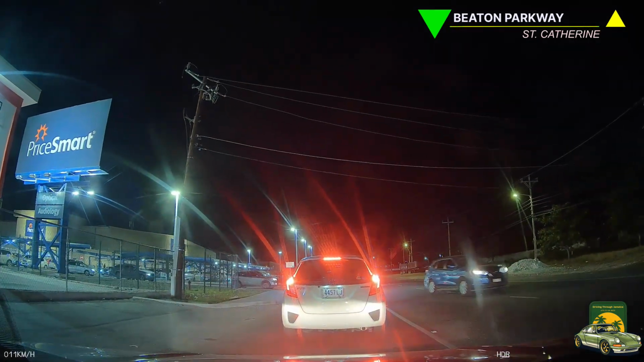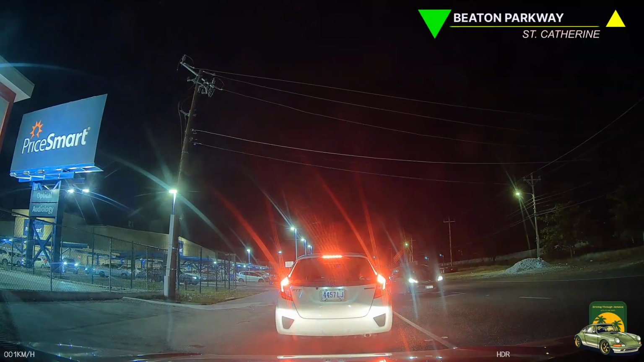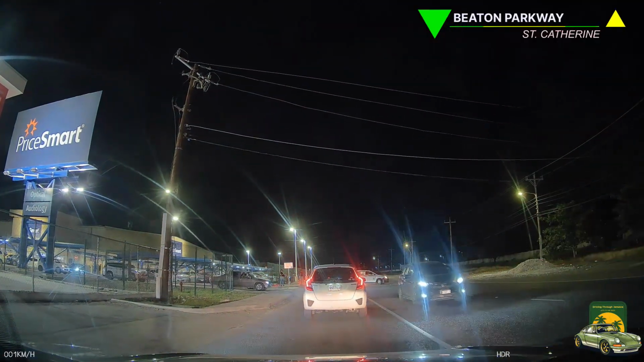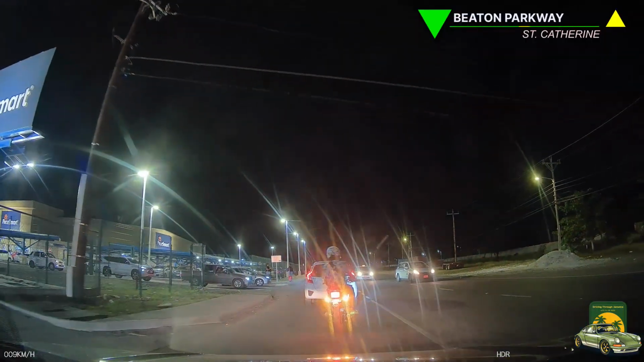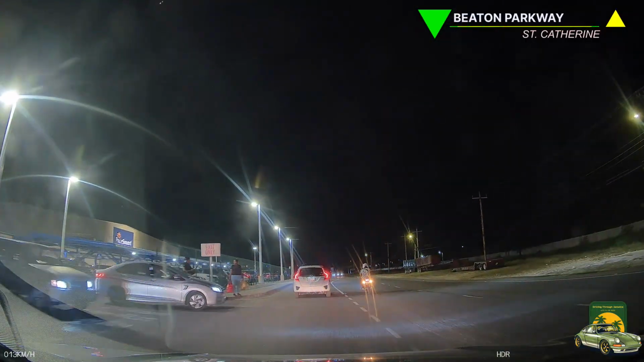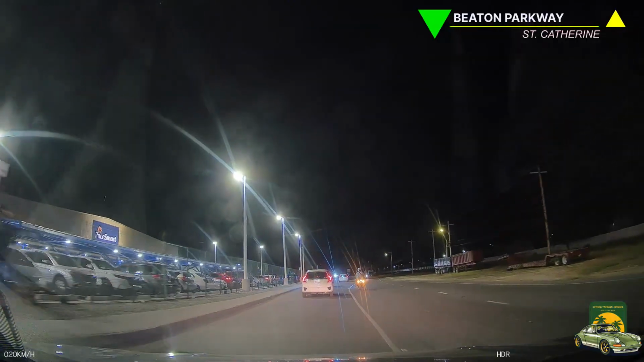Let us cruise around downtown Kingston, just me and you. Stop by the waterfront and enjoy the view. And then we can hit the toll and head to Portmore. If we take back road, it'll be an eye-opener for sure.